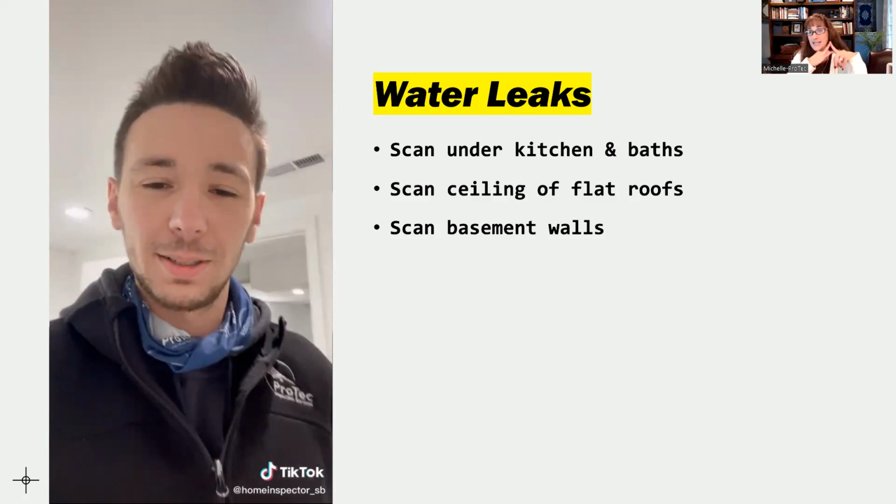So we scan under the kitchens and the baths. We scan ceilings, and whenever possible, and always the flat roof ceiling. So if there's a flat roof, we want to scan that ceiling because sometimes we can't get onto that flat roof, but the infrared camera is going to let us know if that flat roof is leaking. And then basement walls.